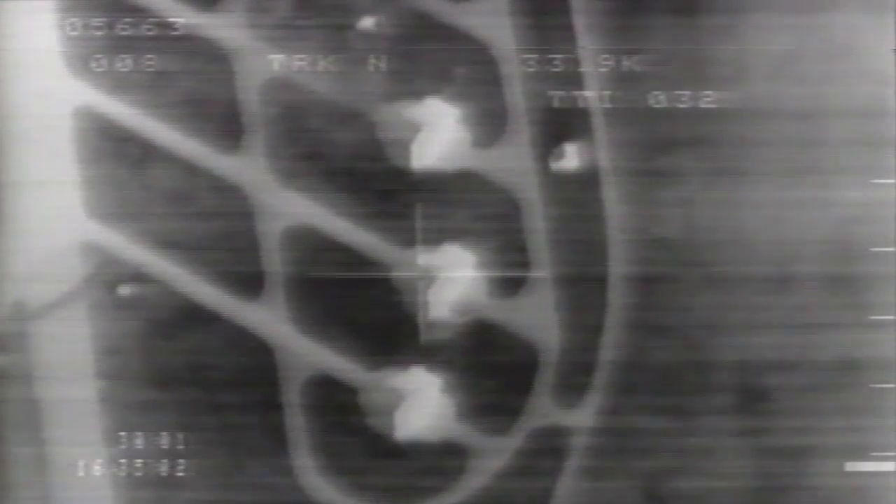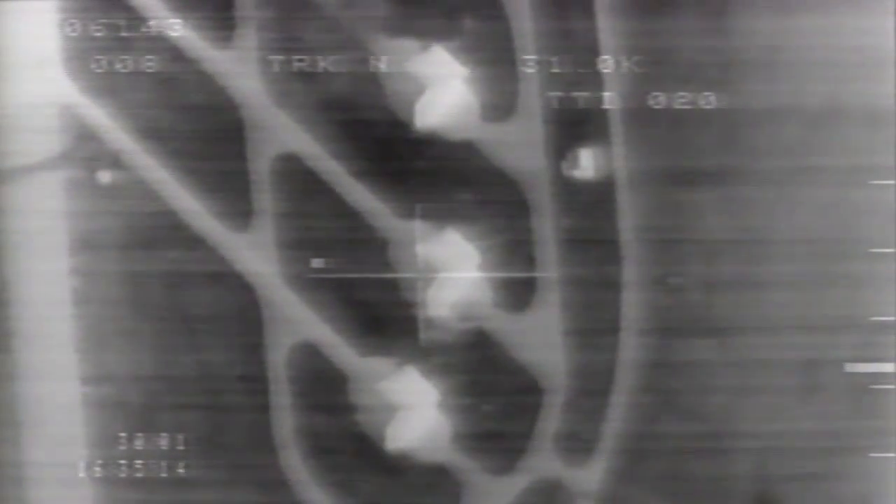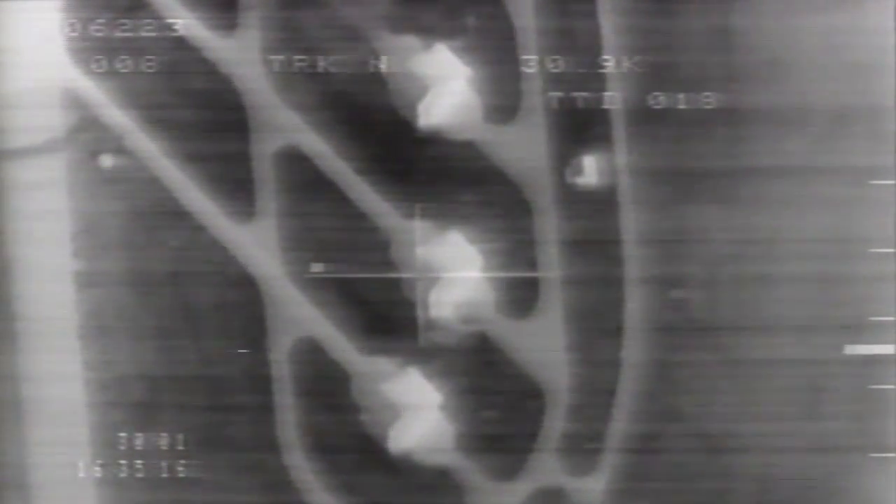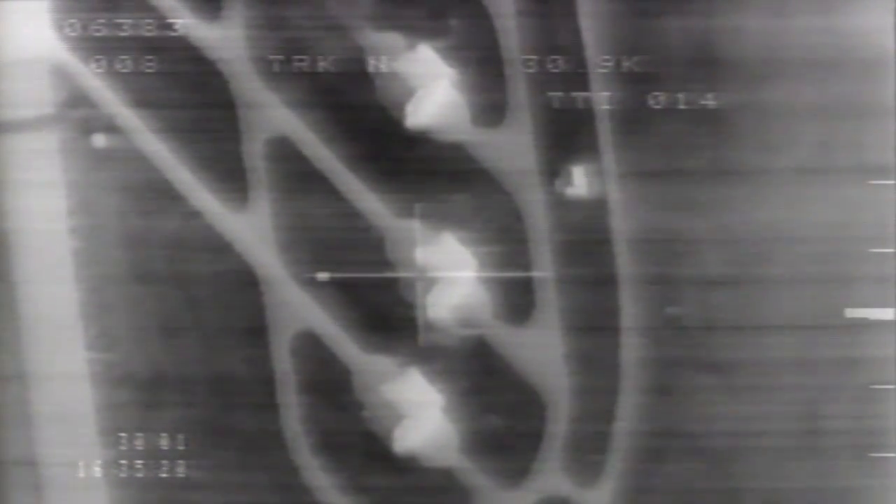30 seconds. Continue doing your empty. 30 seconds. 27 seconds. Good, good. Just continue. Okay, I have a flare below us. I got some fires on the ground below us. Looks like some little bit of AAA left at 10 o'clock. Check 15 seconds. Check the right side of my 15 seconds, I am.